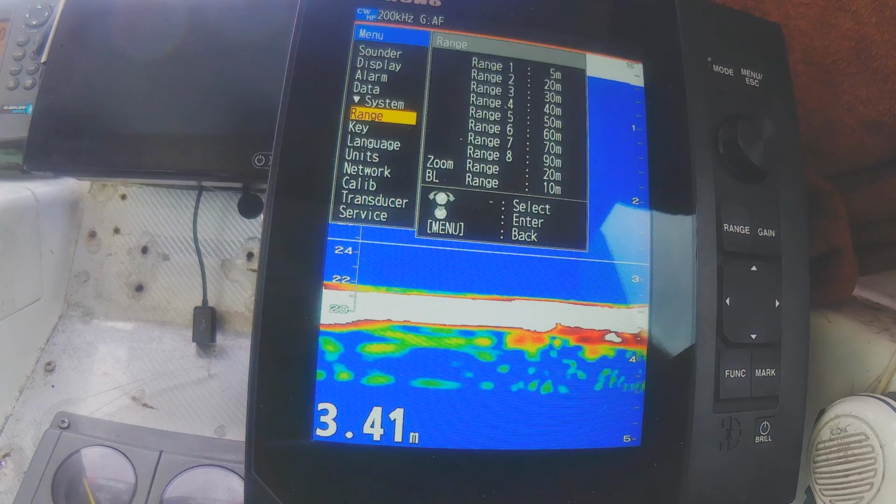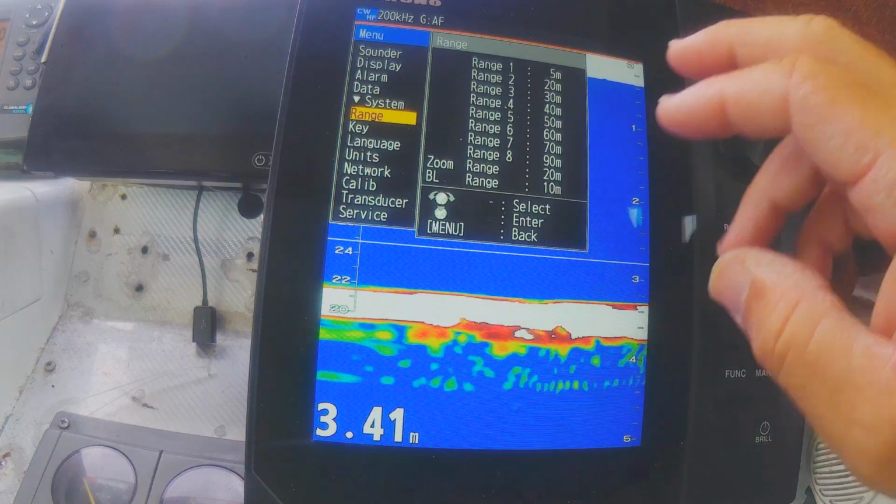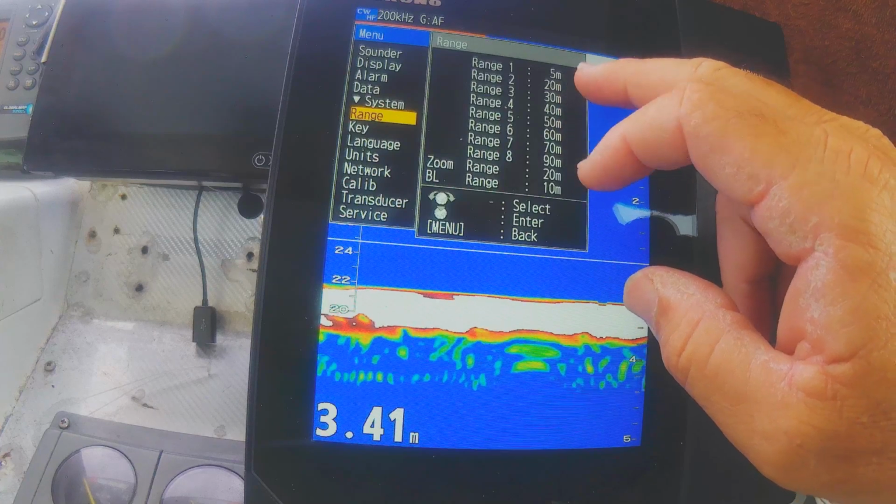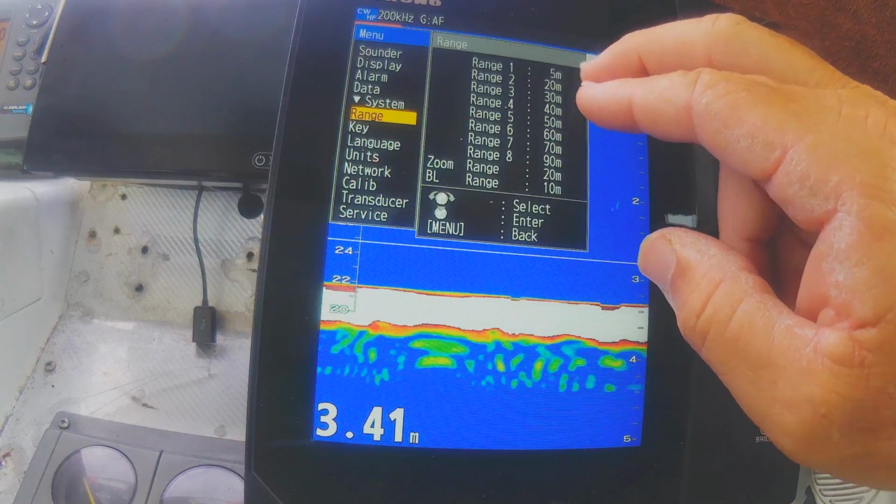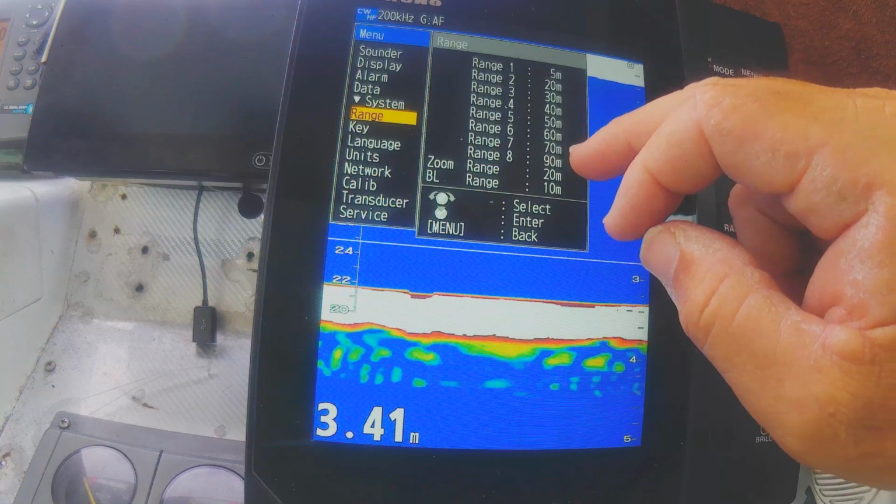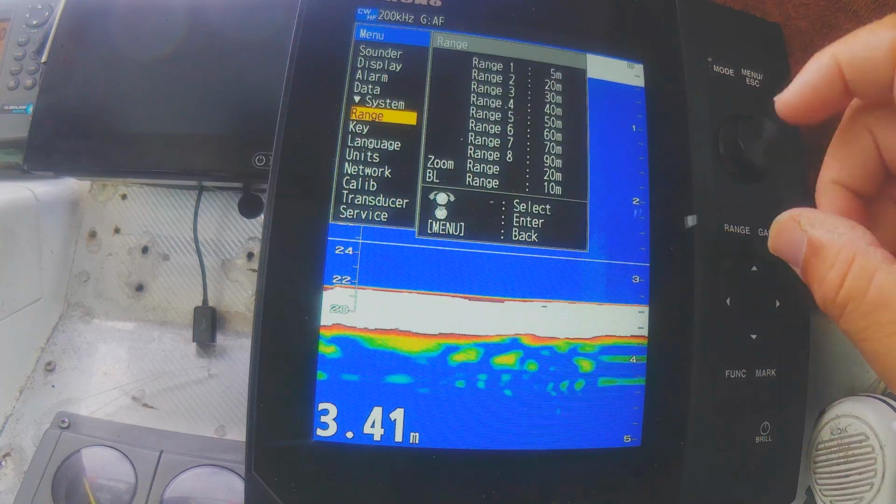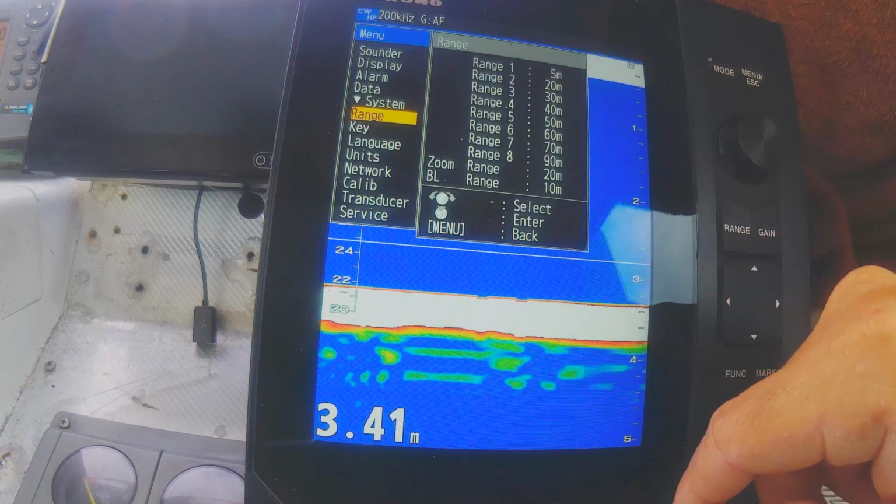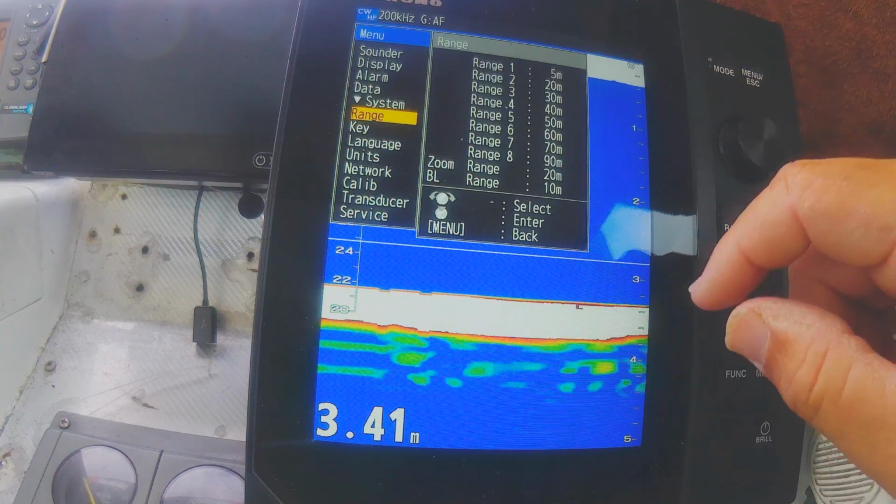Alright, go down into system and range. So this is one I use a lot. I set up all these custom ranges. So when I'm doing my day-to-day fishing, I'm on all these 20, 30, 40, 50, 60, 70, 90 meters, and as soon as I can move 10 meters on my screen to maximize my pixels, I do.